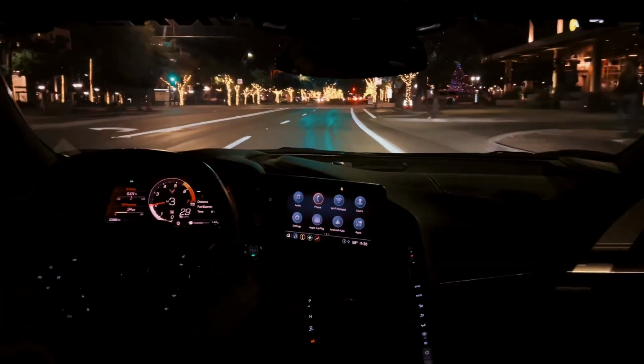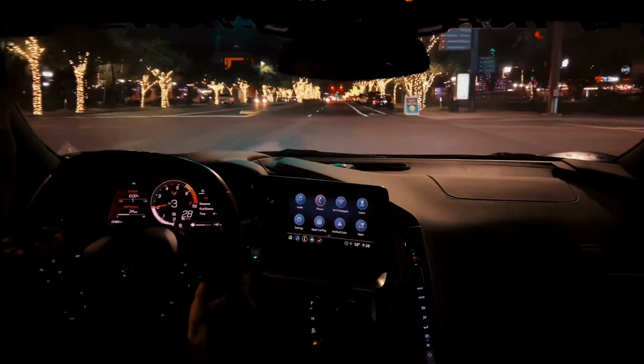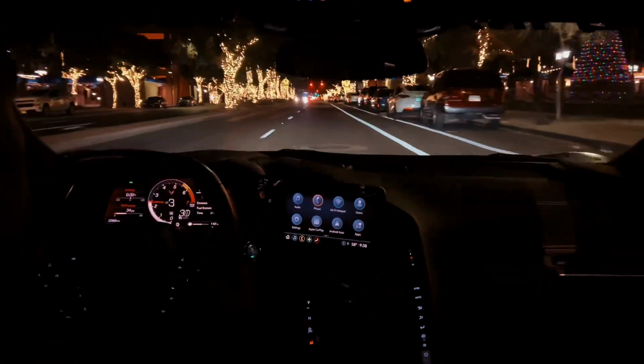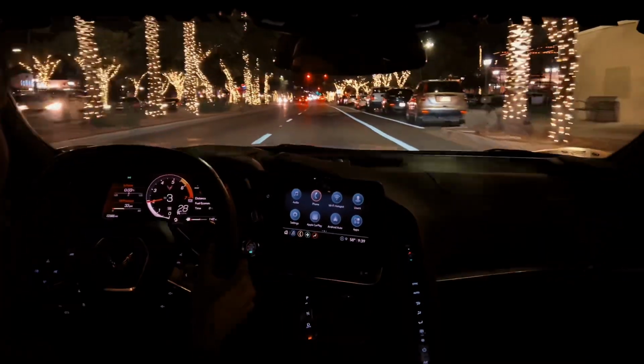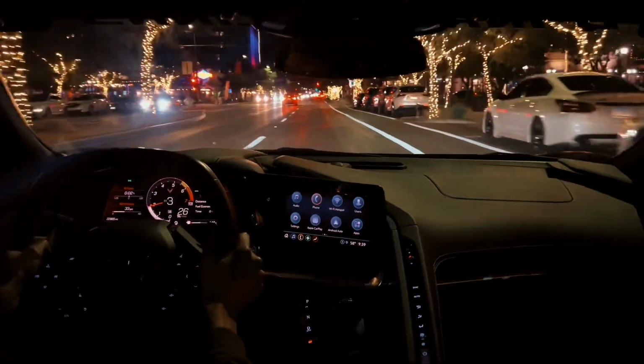So we're in manual mode, which is the mode I would suggest if you want to have fun in this thing, or the most fun, because you don't even have to go fast. If you play around with the paddle shifters, you could have so much fun in this car. It's crazy.